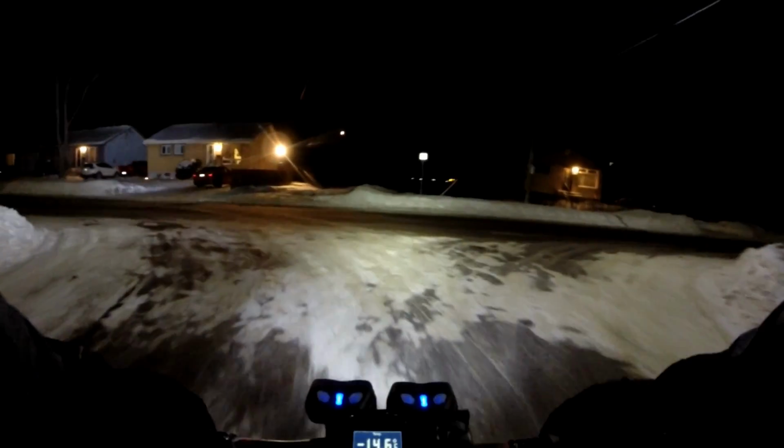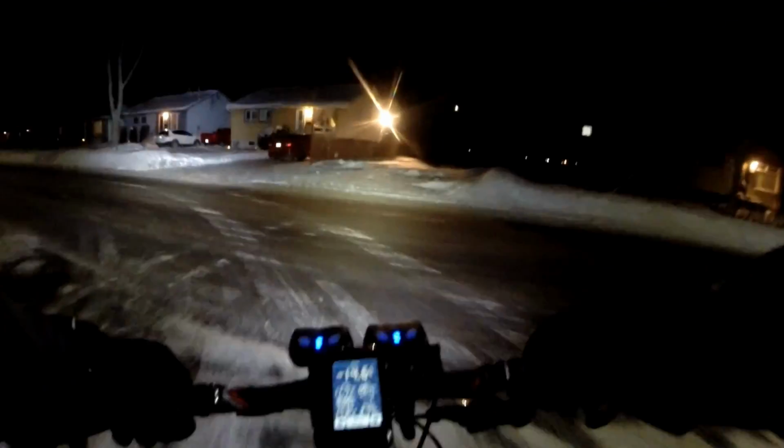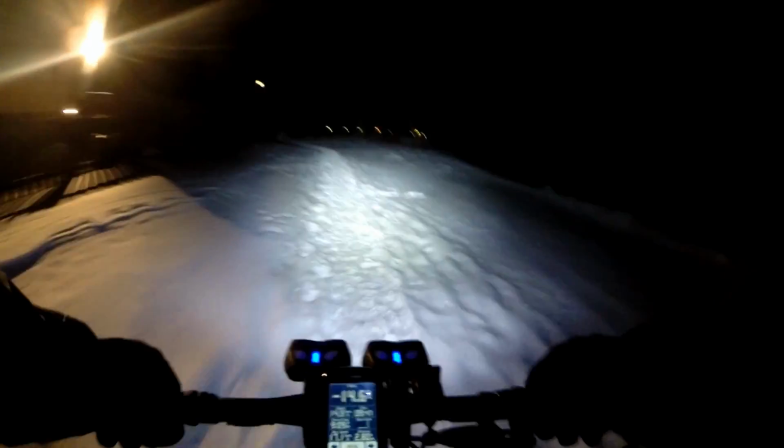Most of these side streets are totally hard-packed snow, or so hard-packed that they're becoming ice. So if you get a warm spell for a few days and it's not warm enough to actually melt it all, it'll get warm and then refreeze, and then all those side streets will become ice.